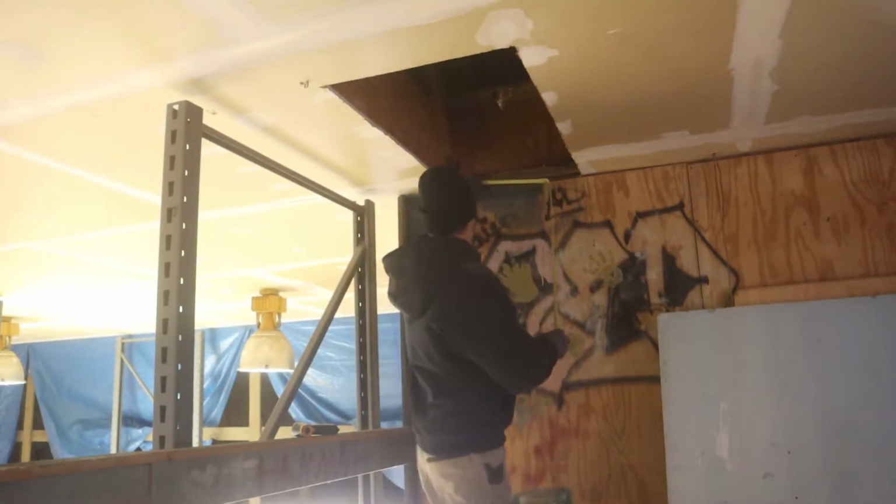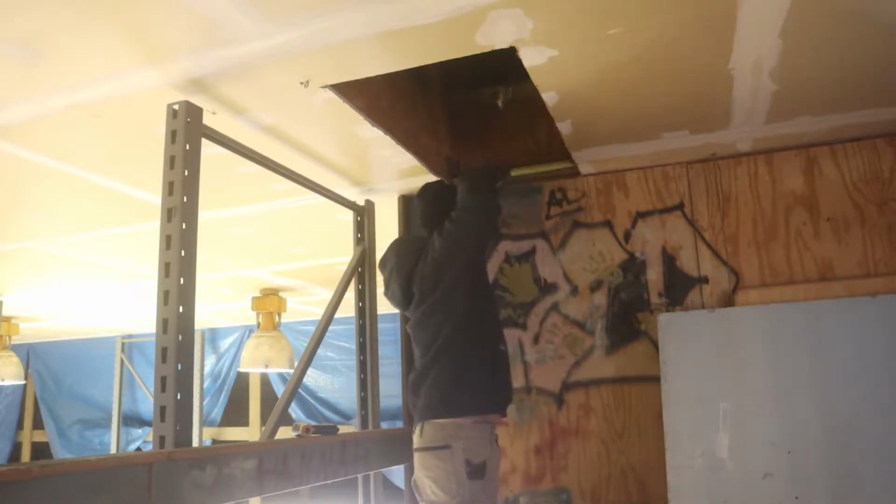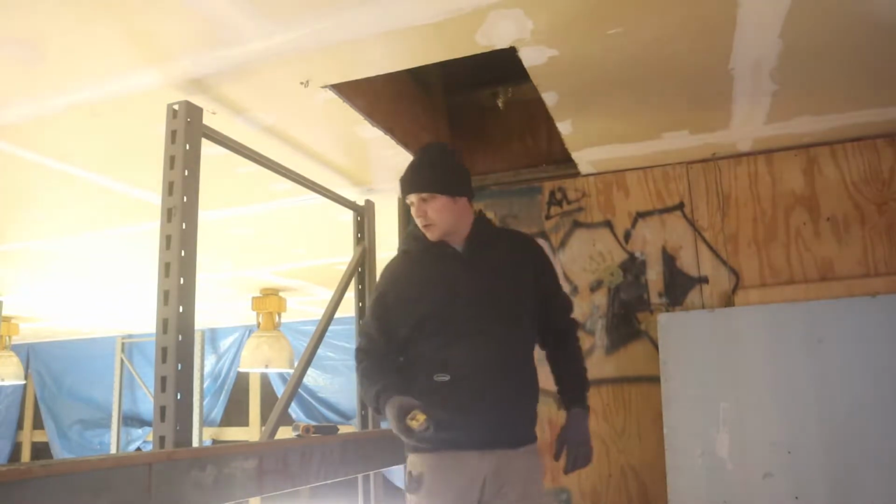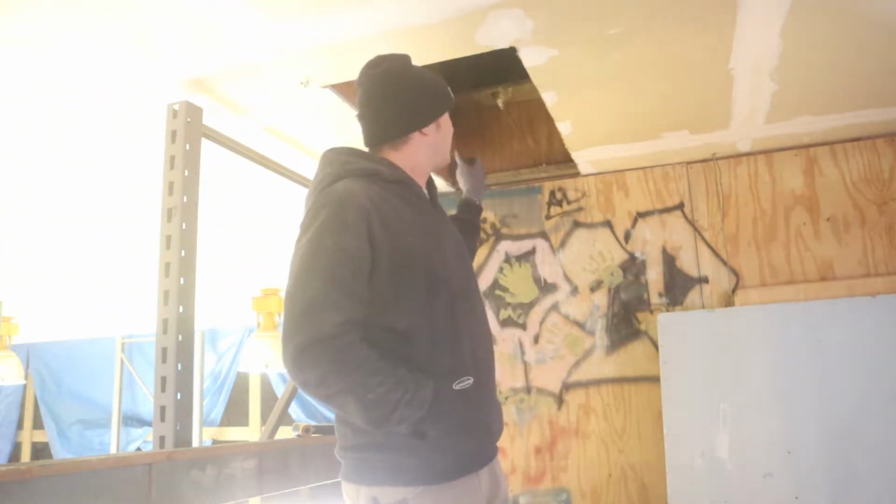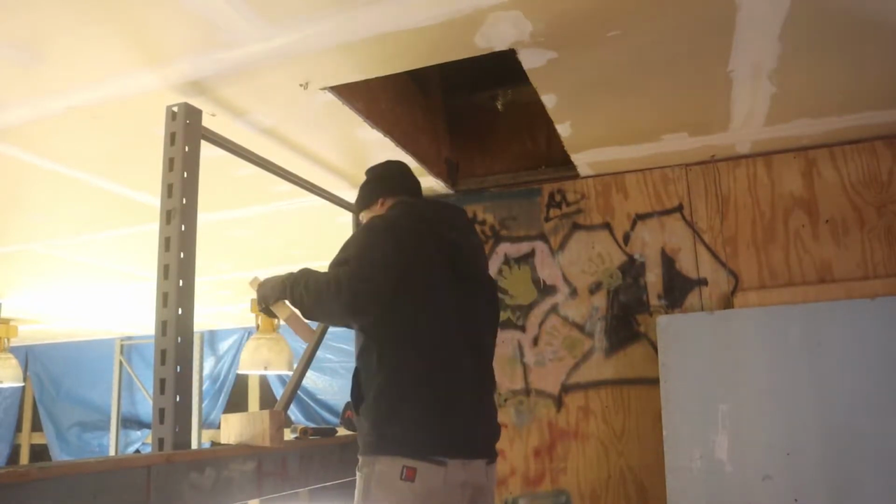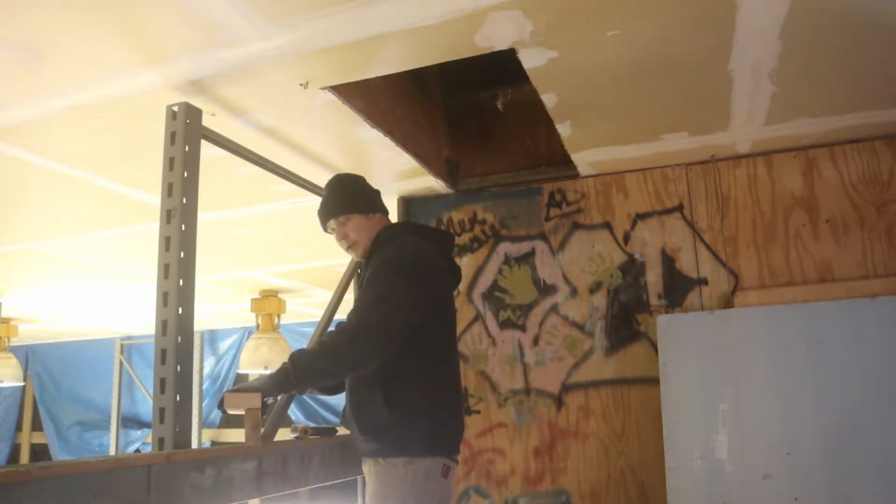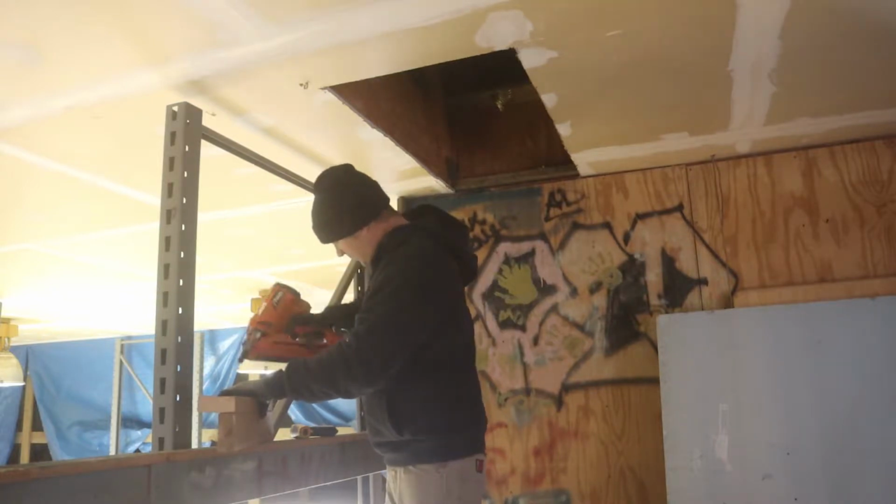Put 2 2x4s in here. We're going to call them 22 3/8. So I'm going to go down and cut those and bring them up with the nailer, and we'll keep moving along. Now with my 2x4s, I wanted to bring it out just a little bit to go around this.